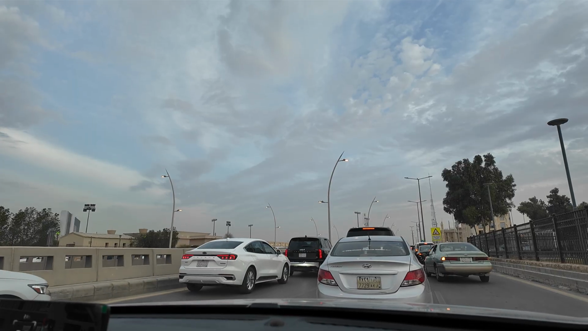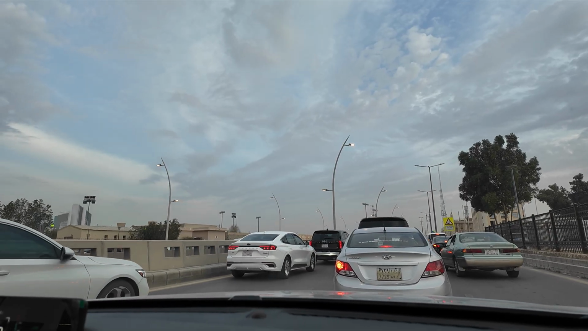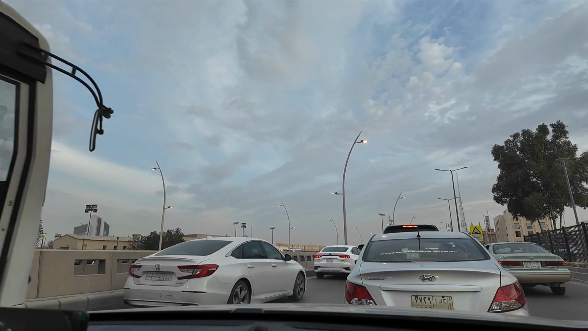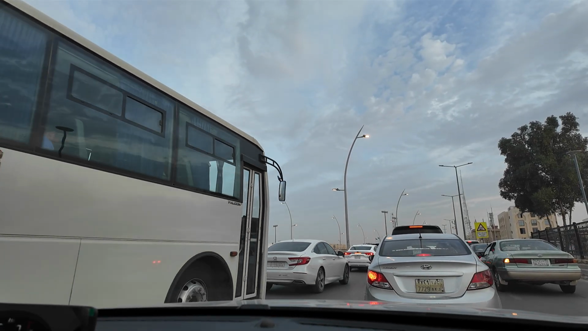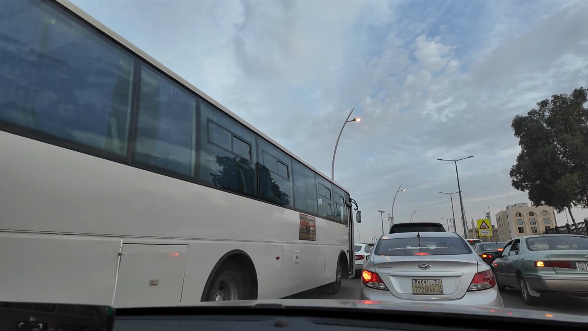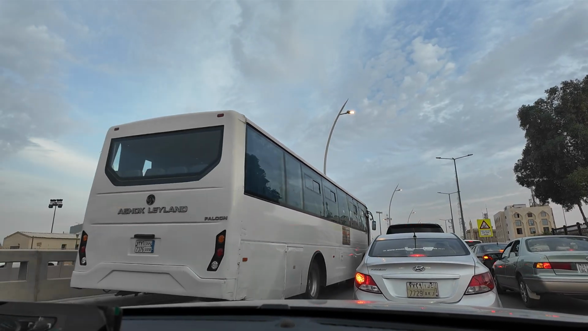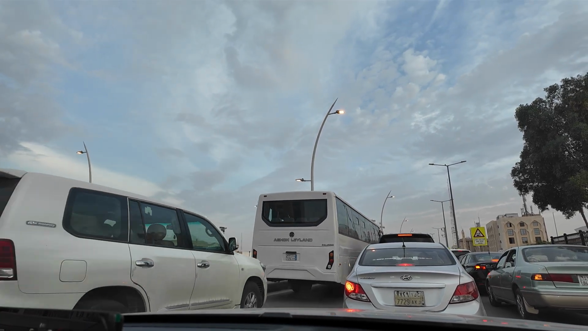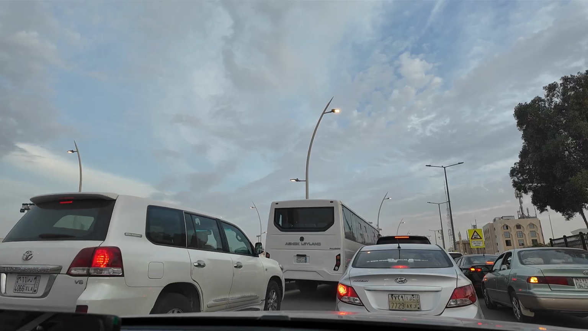The camera was about to die, but I put on the charger for the DJI Osmo Pocket 3, the extra battery handle. So now we are good to go. Let's see how much time it takes, but we are going from the older parts of Riyadh.